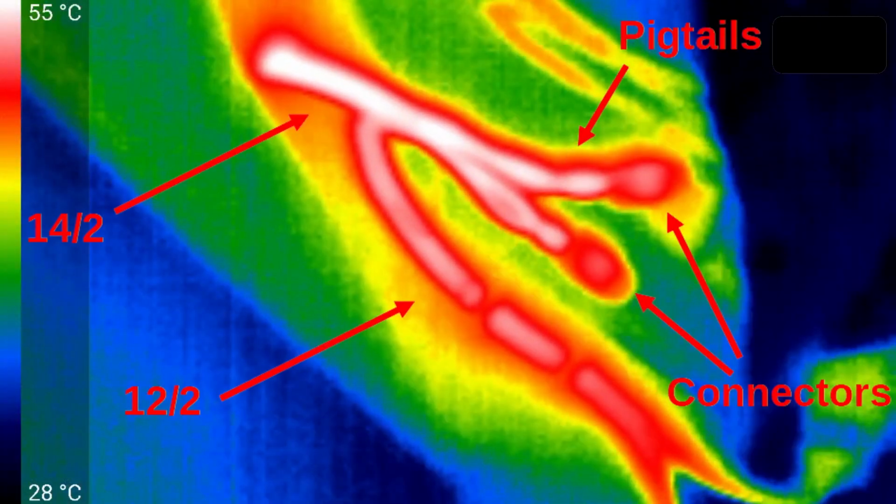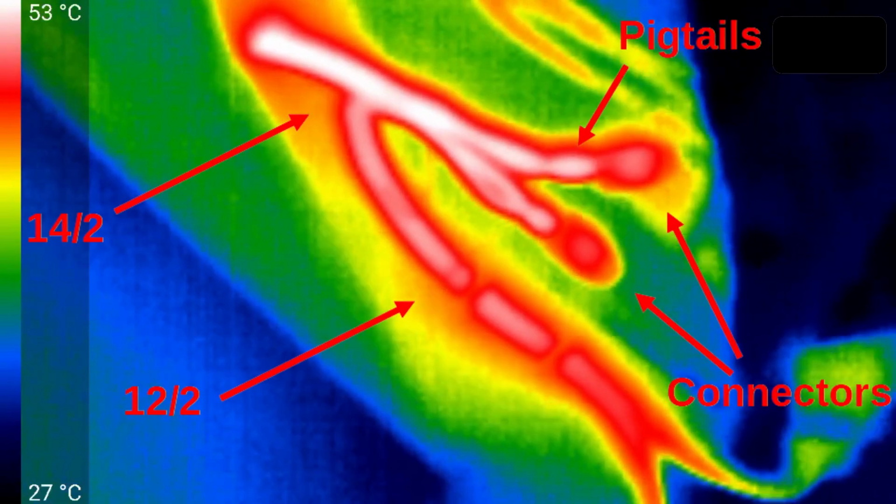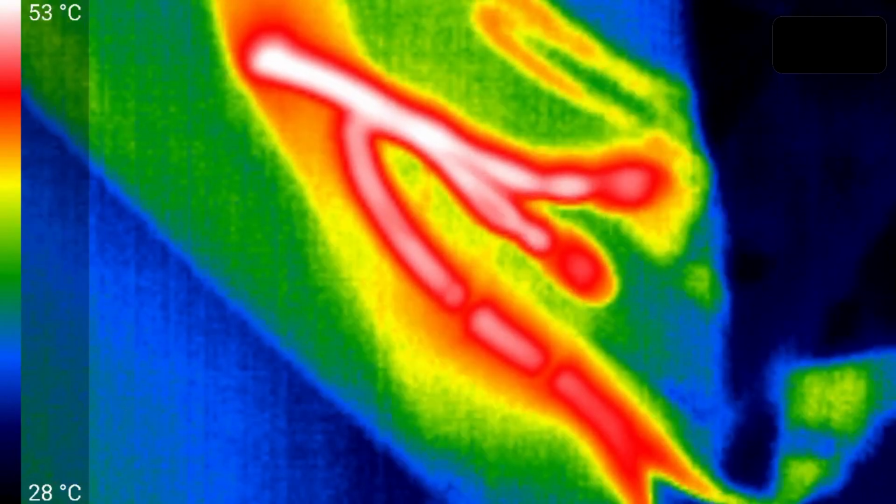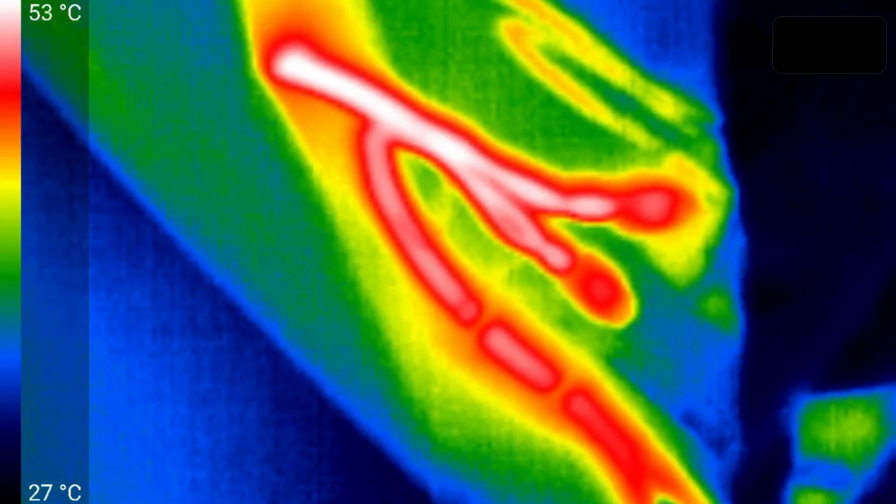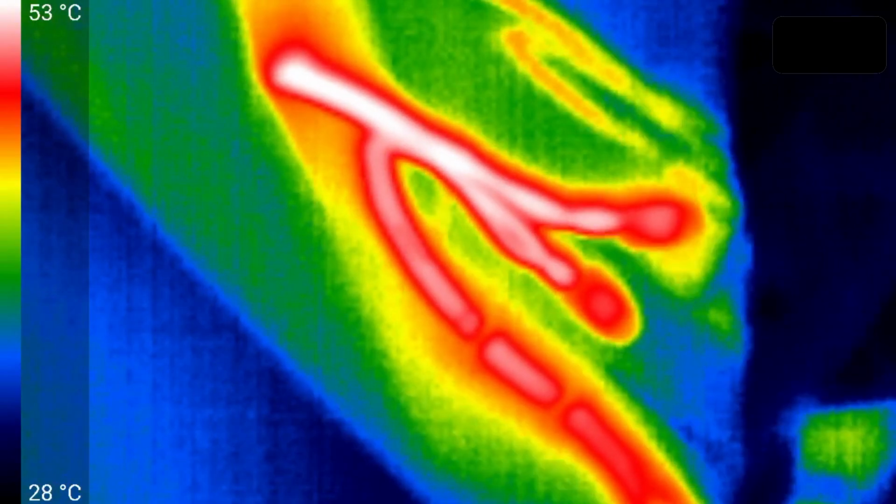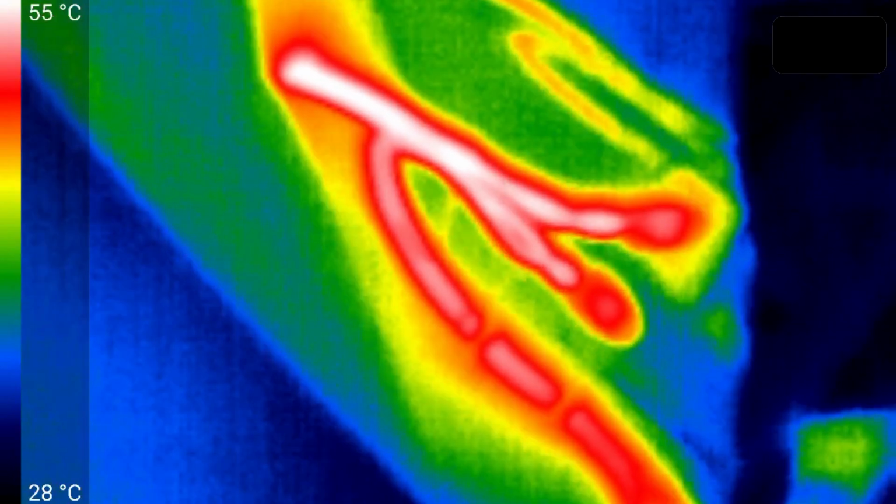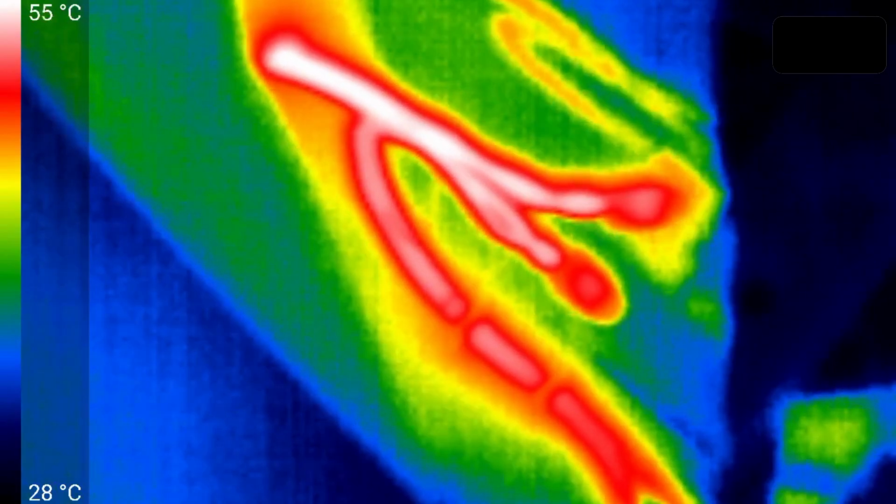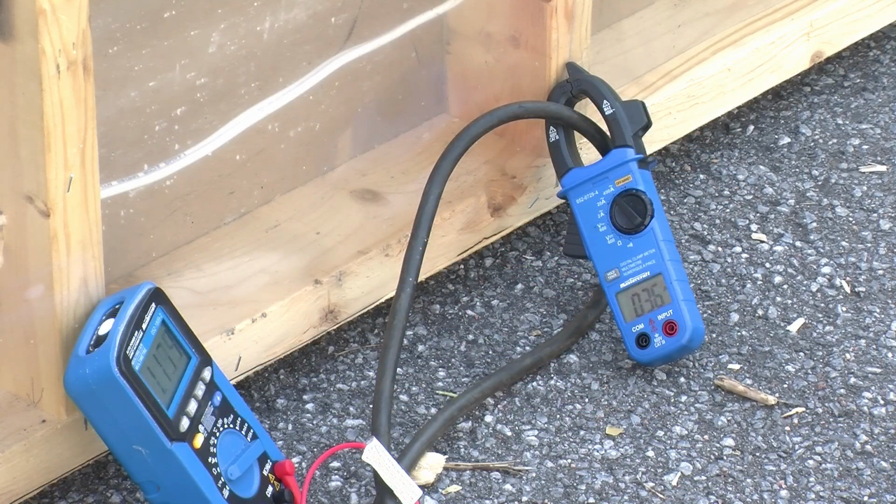a chance to look at the temperature difference between 12.2 and 14.2 for the same current, in this case 30 amps, which, well, exceeds the ratings of both of them. And of course what you can see is that the 12.2 is a little bit cooler than the 14.2, and we would expect that. And I'm not entirely sure why the 14.2 is a bit cooler on this side, but it might simply be because of the wind blowing in the yard that's cooling it off just a little bit. So now what we'll do is increase the current to 40 amps and once again leave it for a